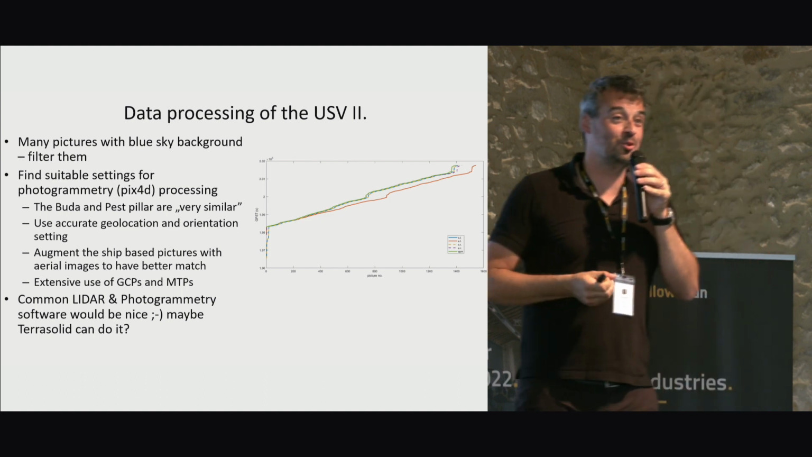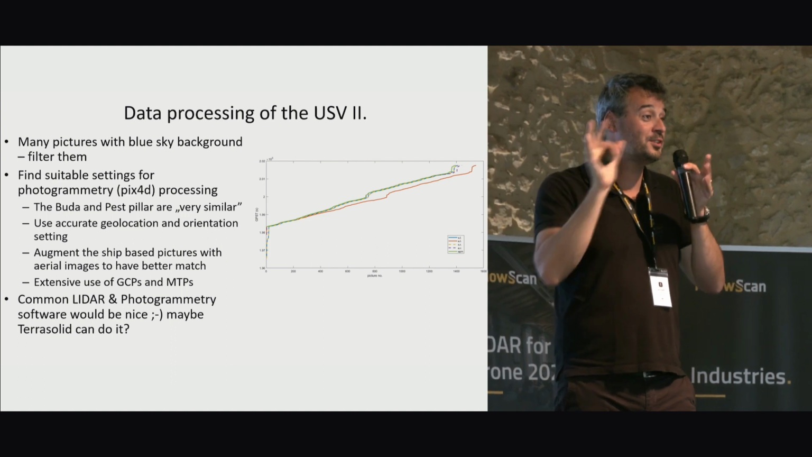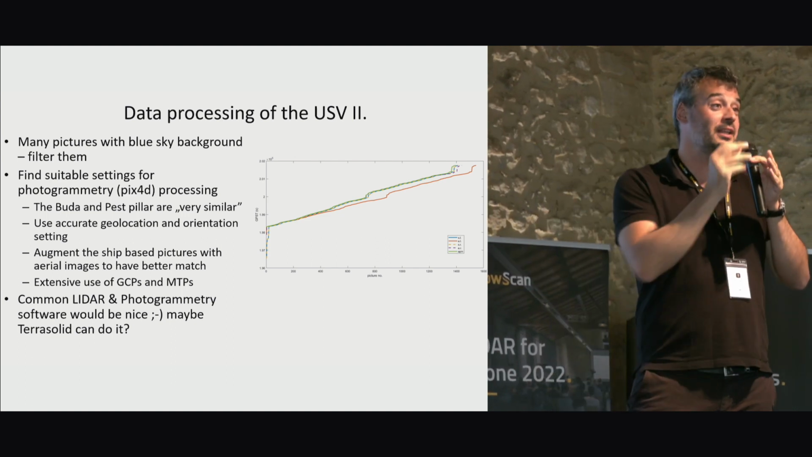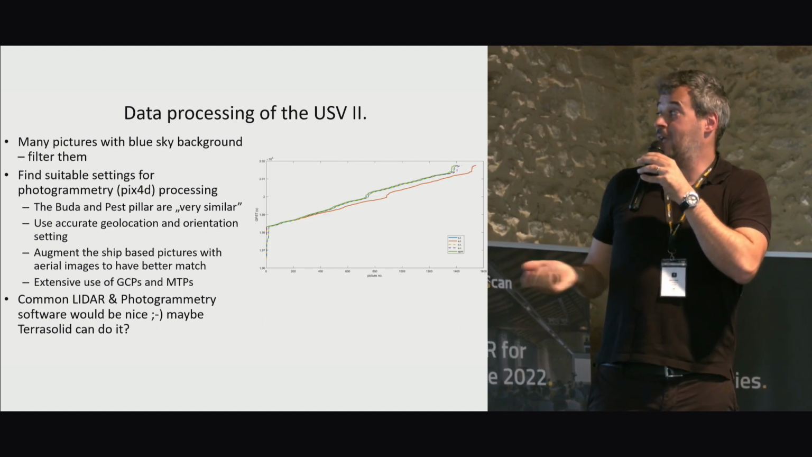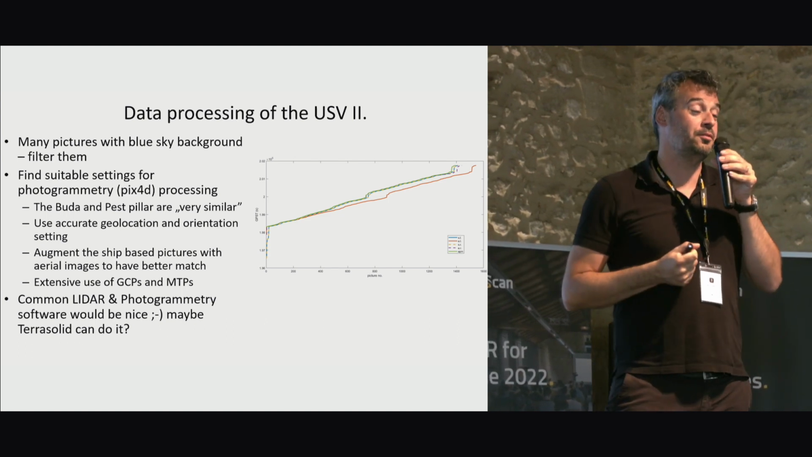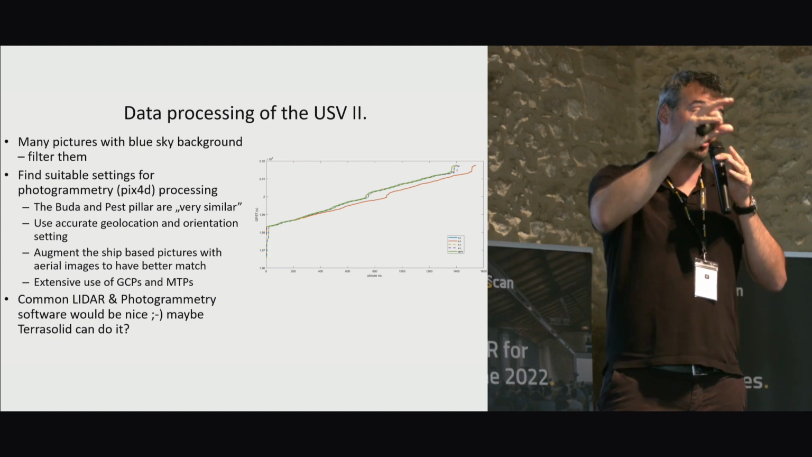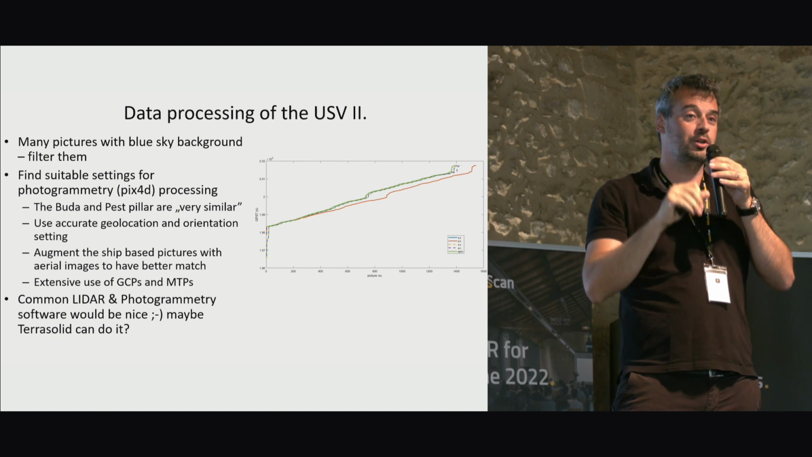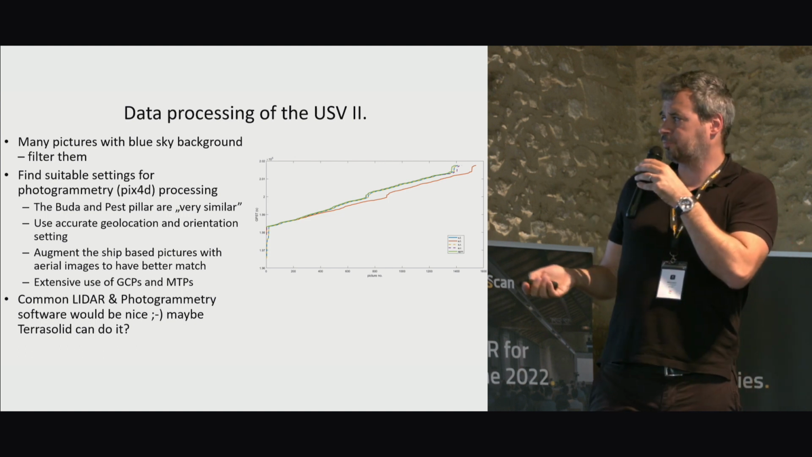So you really have to be careful that, for example, the left side and the right side of the bridge is very similar. So you need really precise, accurate location and orientation. And at the end of the day, what we found out is if you have overlapping pictures from the boat and the drone, then you want to merge everything in a common processing workflow.